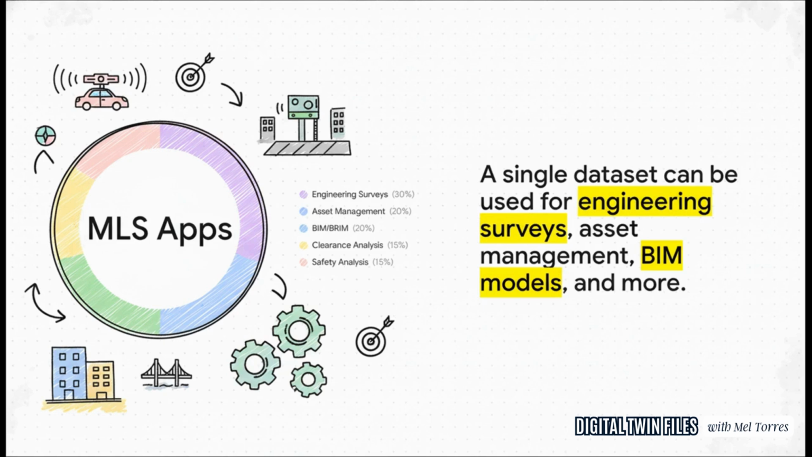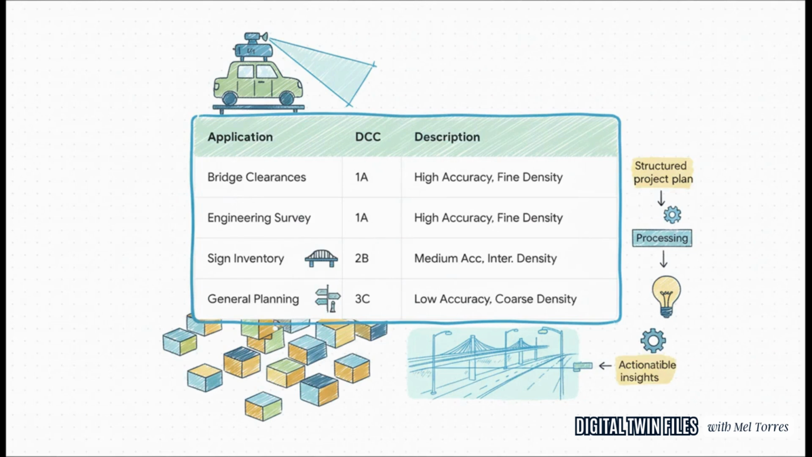But, and this is a big but, it's not a one size fits all kind of deal. The NCHRP guidelines are brilliant here. They give us these data collection categories, or DCCs, which is just a smart way to be efficient. You can see here how you tailor the data you collect to what you actually need to do. I mean, you're not going to burn time and money capturing super high accuracy data for a general planning project, right? But for something critical, like a bridge clearance, you absolutely will. It's all about collecting the right data for the job and not a pixel more.